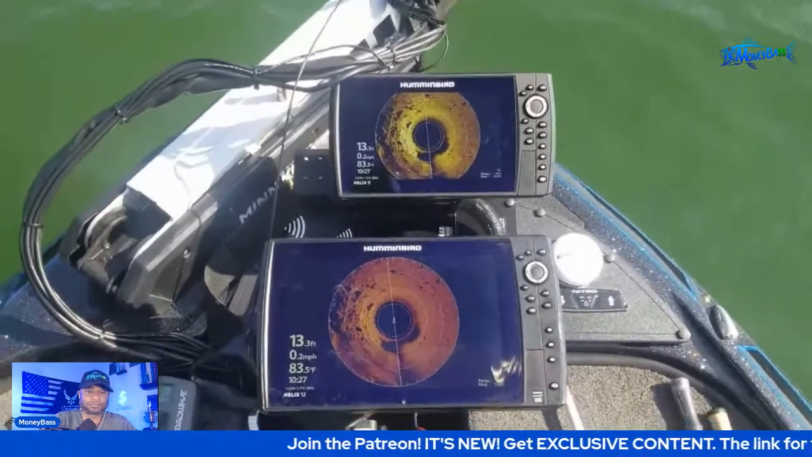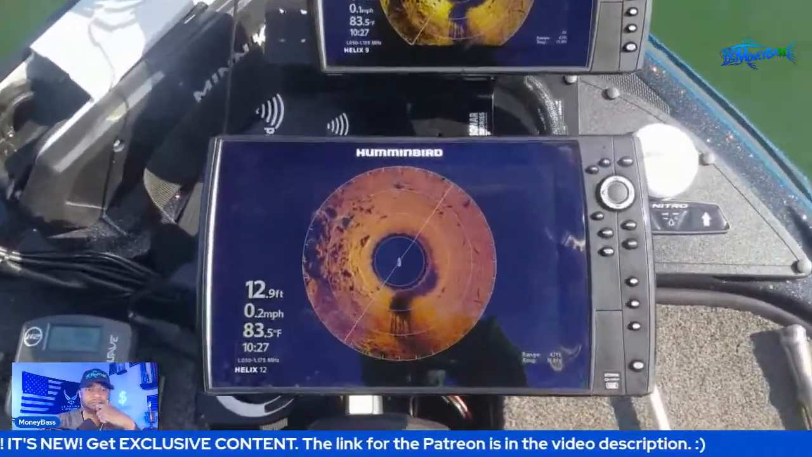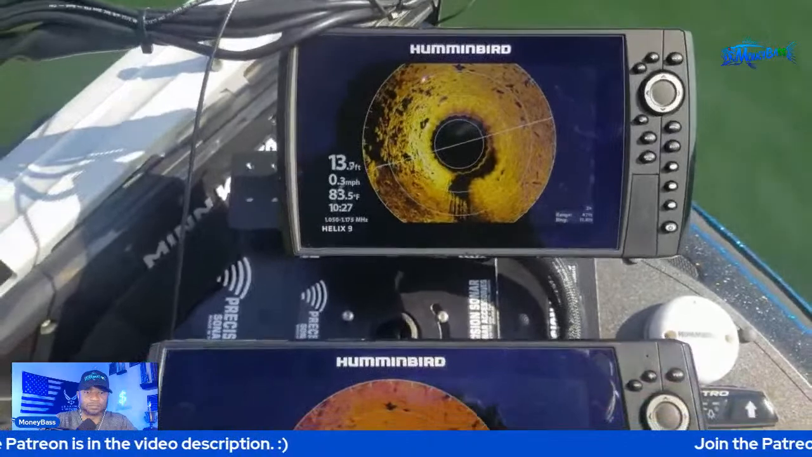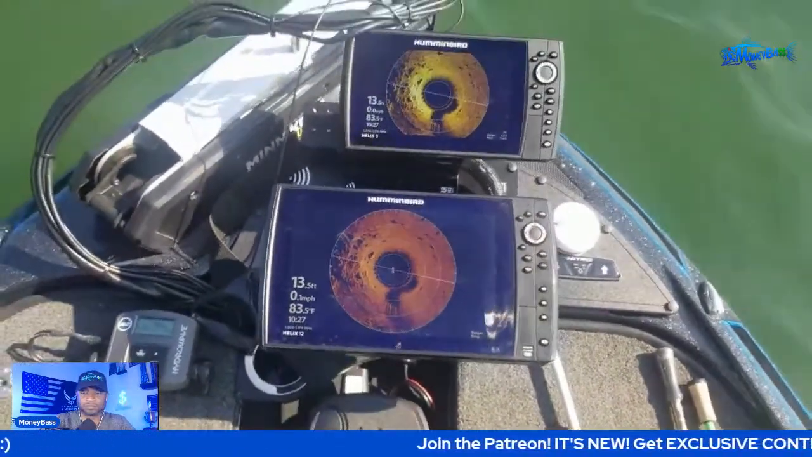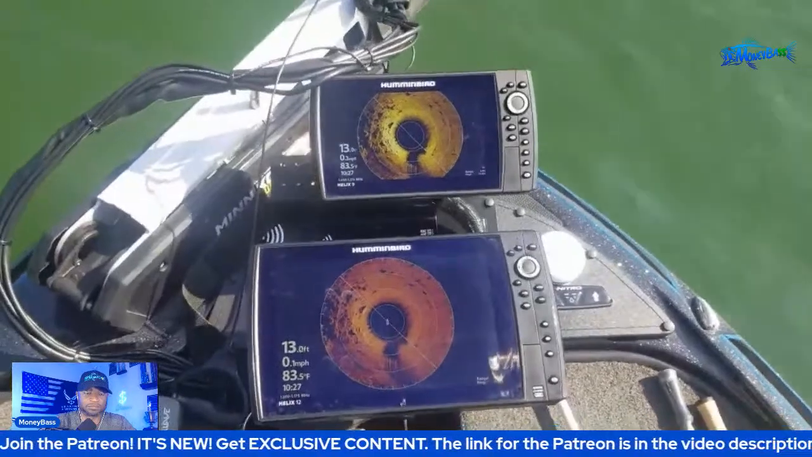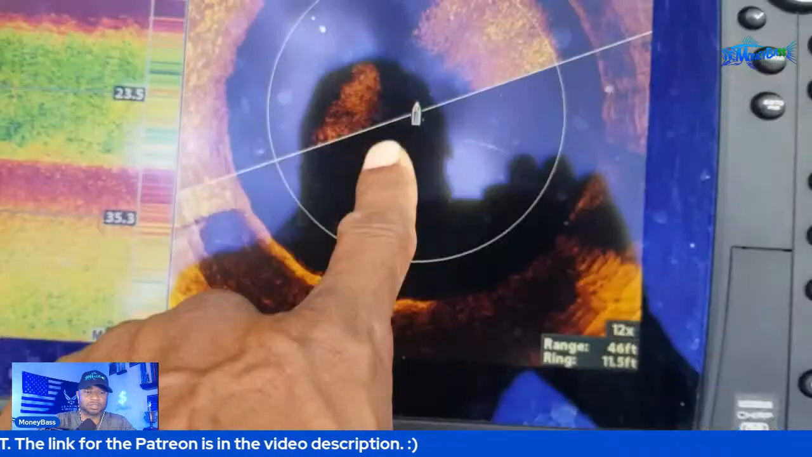All right, so I'm out here with another way that you can dial in your 360 imaging unit. As you can see, I'm over here with some rocks, nice group of rocks off to my left. And basically what I did is I came out to an area where I could physically see the rocks. Let me just head over that way real quick so you can see the rocks that I'm referring to. All right, let me just back that up real quick, just a little bit.